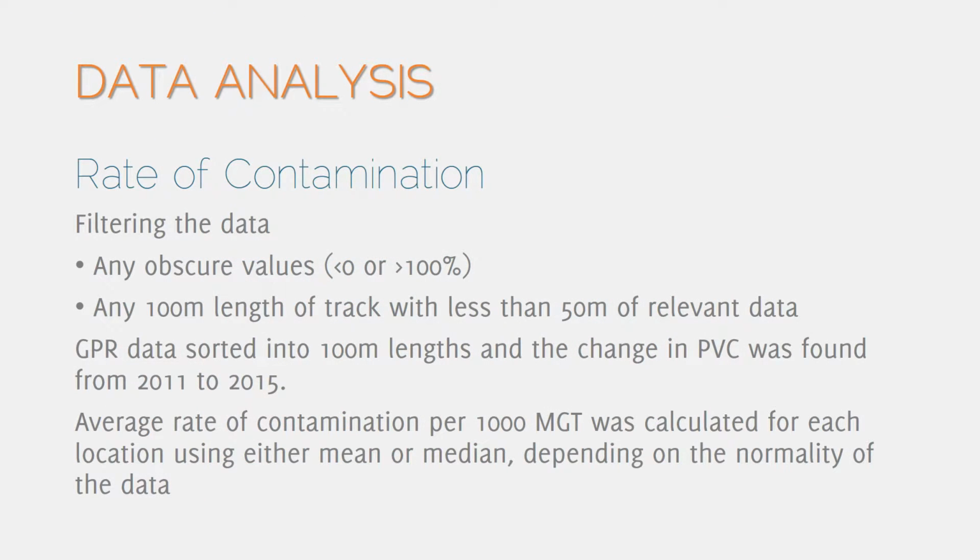In order to analyse the data, it needed to be filtered and refined. This included filtering out any obscure values, such as percentages of voids contaminated, which were less than 0% or more than 100%. Also, any 100 metre length of track with less than 50 metres of usable data was disregarded.